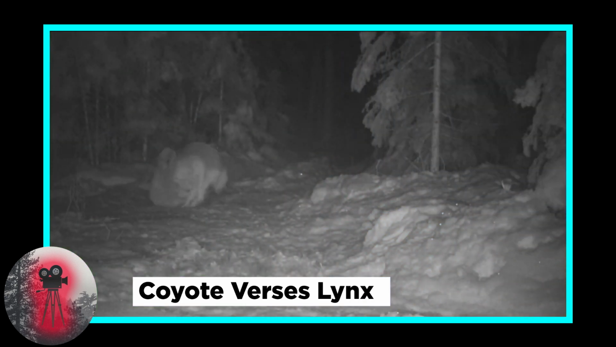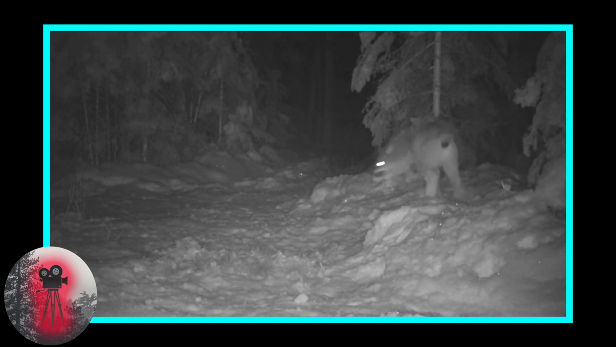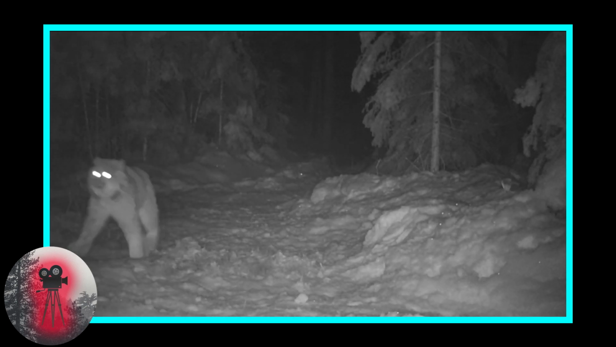Coyote versus lynx. Both the lynx and the coyote are native carnivorous species that coexist in North America. As they share habitats, there are occasional conflicts between them, mostly caused by competition for resources, especially food. In this video clip, a lynx is seen trying to take over a coyote's kill, which is a common tactic known as poaching. However, these two have been at it for over a week.